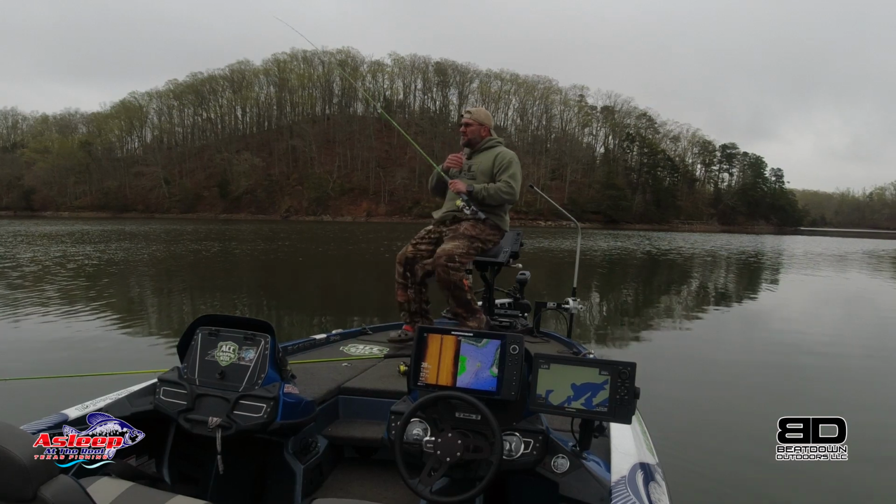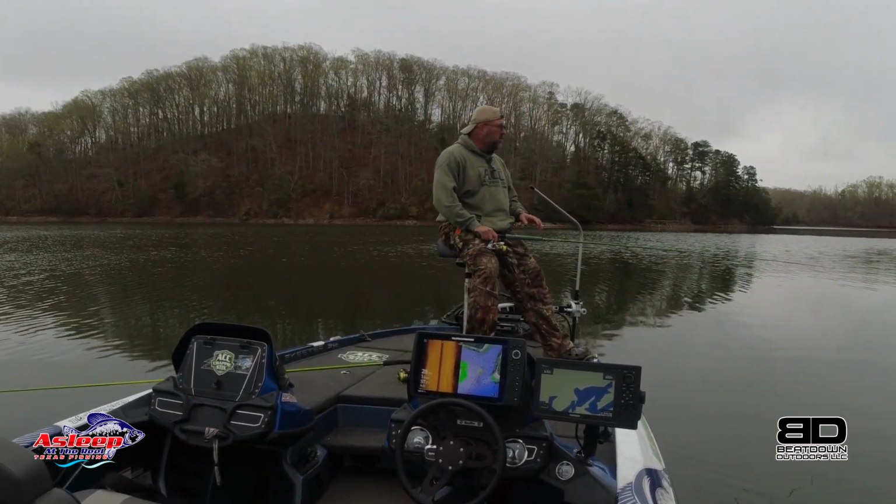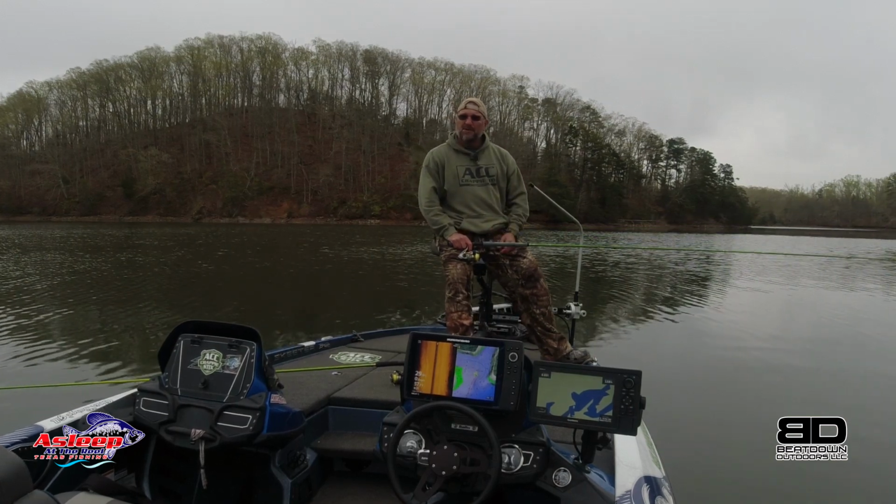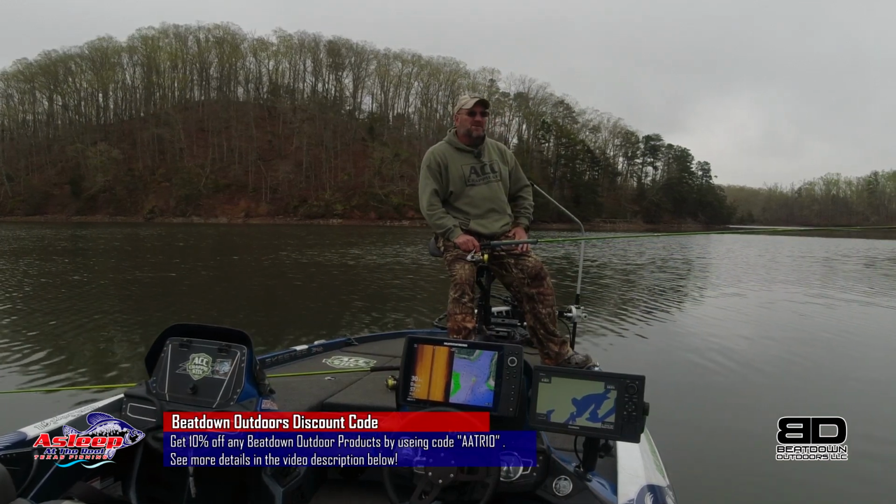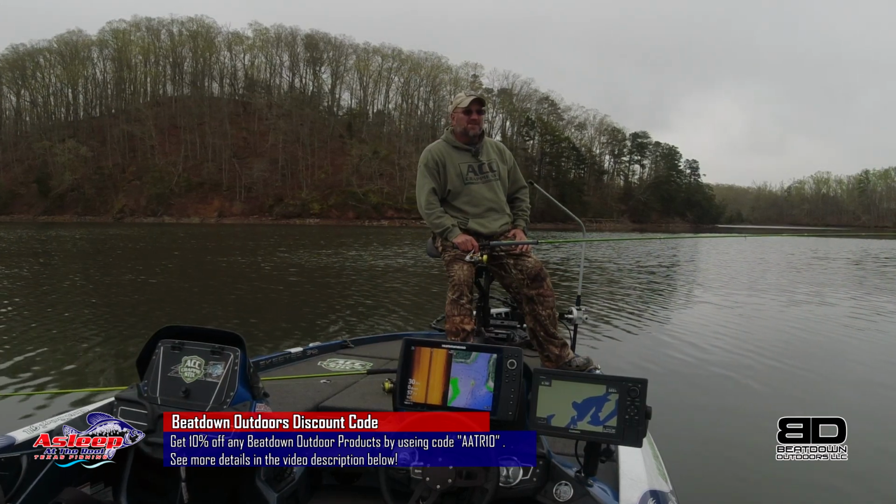So that's one thing to look at if you're at a new lake, or even a lake that you've fished before but you don't fish often. Stake beds are something that are used here quite often. I spent the entire first day, a day and a half really, out here side scanning.